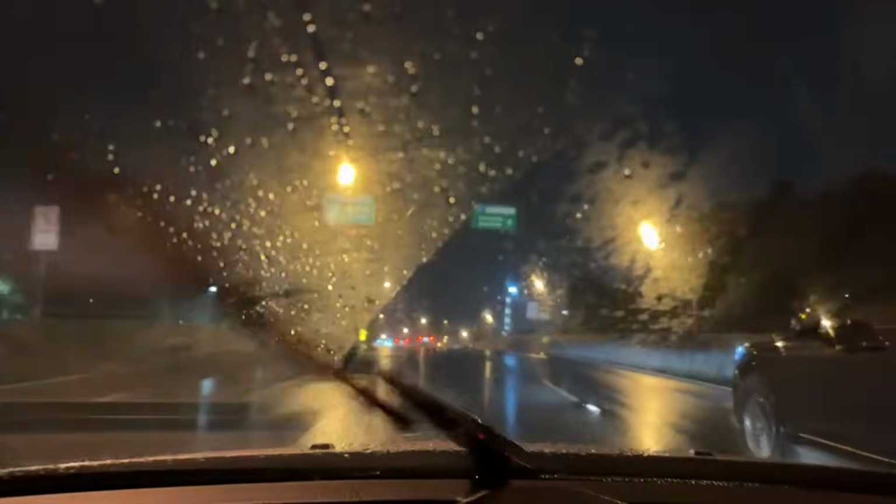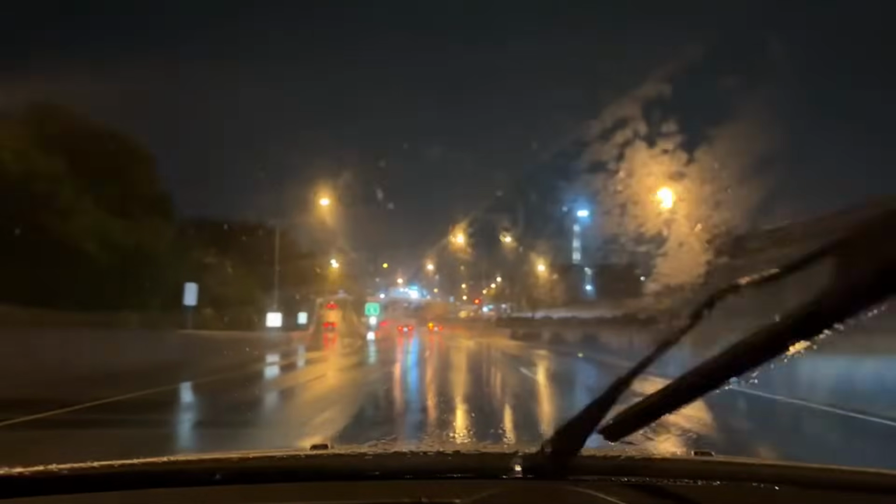Yep, and they're just the little flappy cat's eyes too, so they don't work very well, and they tear off. They're not the proper solid cat's eyes that are glued to the road. So as we're about to go through the Nunda Tunnel,